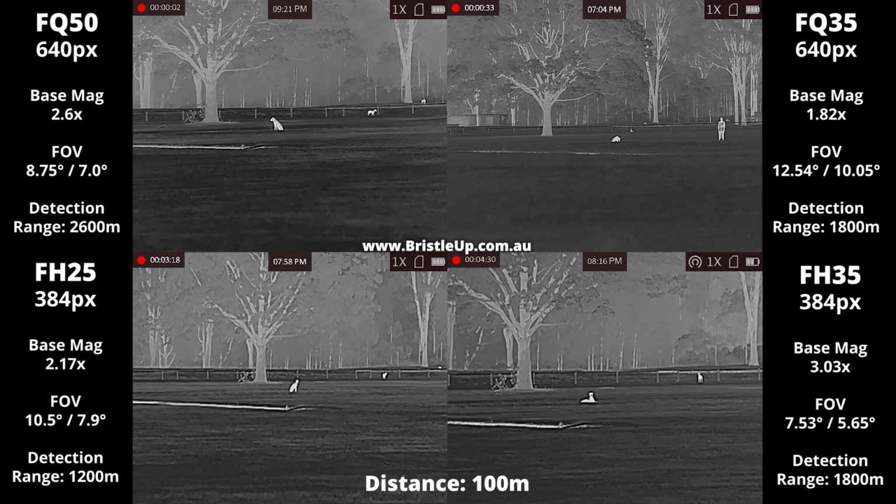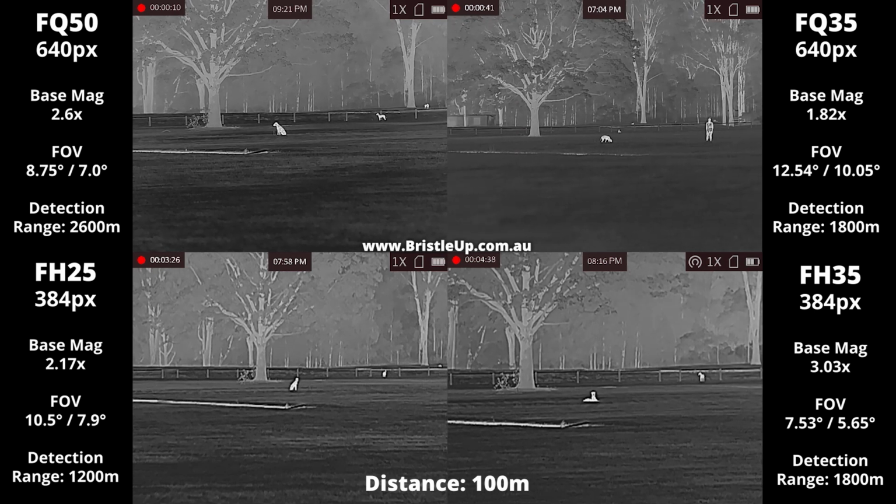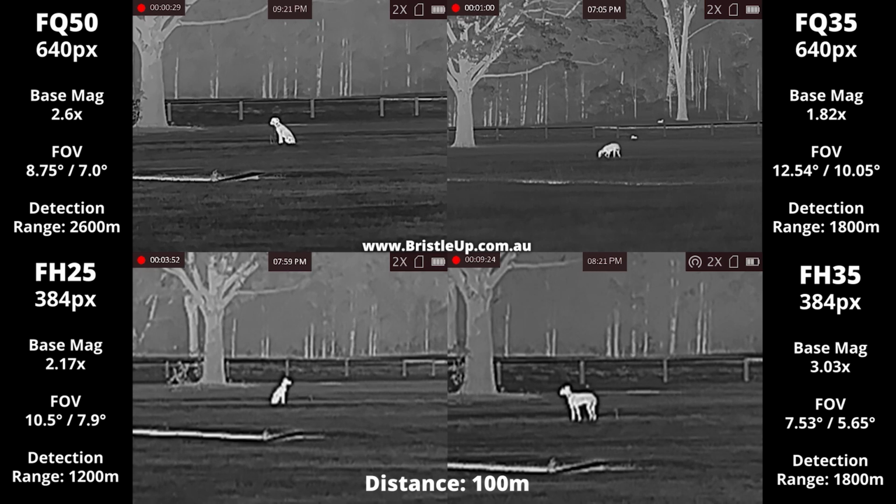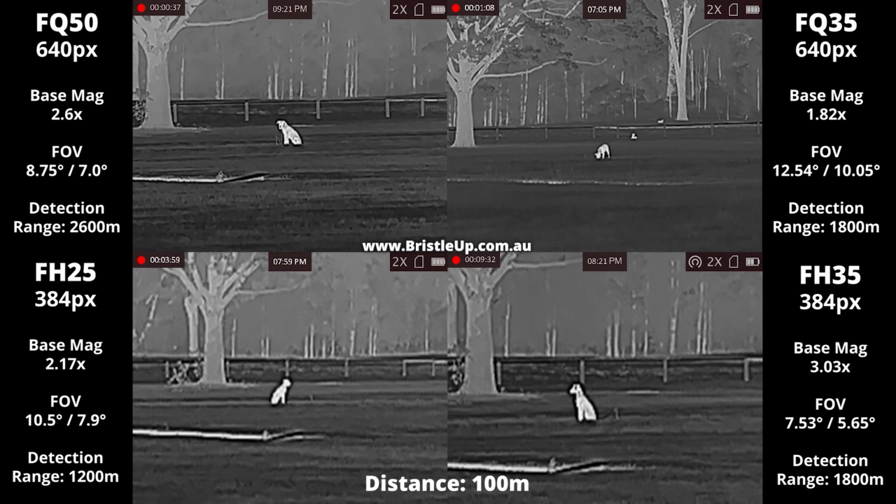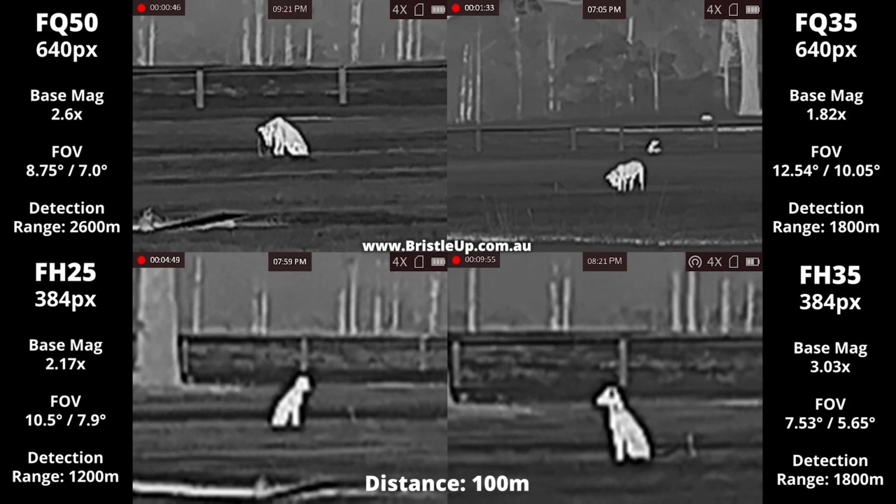However, a lot of other factors affect image quality as well, such as the image algorithm, the processor, and so on. Sadly, you can't really buy a thermal on specs alone, as I have seen in the past. You really need to compare it hands-on, or at the very least, like we're doing in this review, be able to see the actual image quality in real life. Hikmicro has historically had a very good image algorithm. Combining that with their latest tech has resulted in one of the best images in that price range this year, at least at the time of filming.